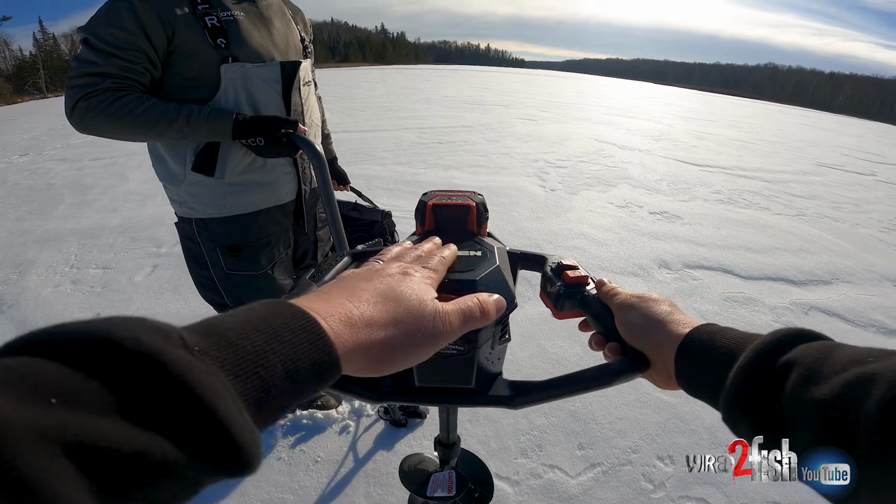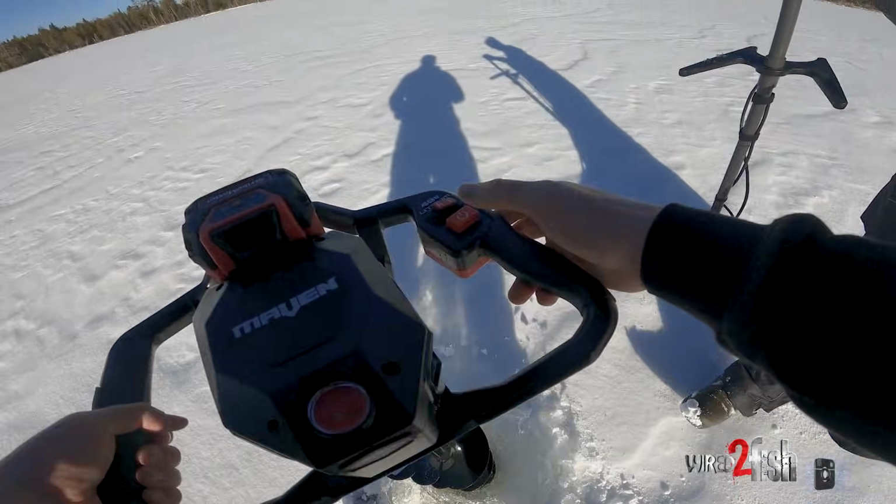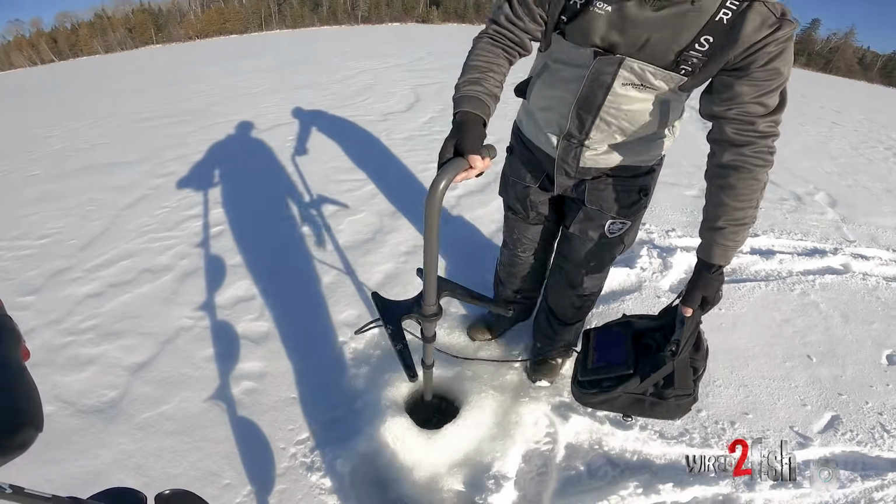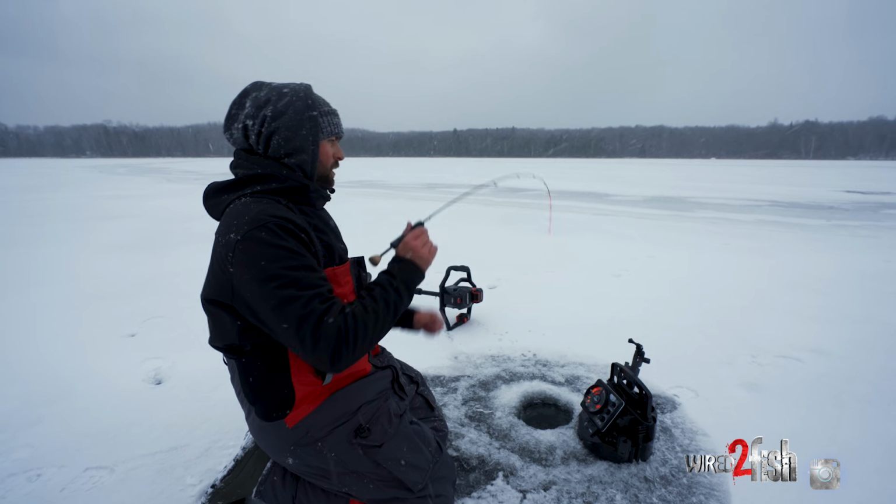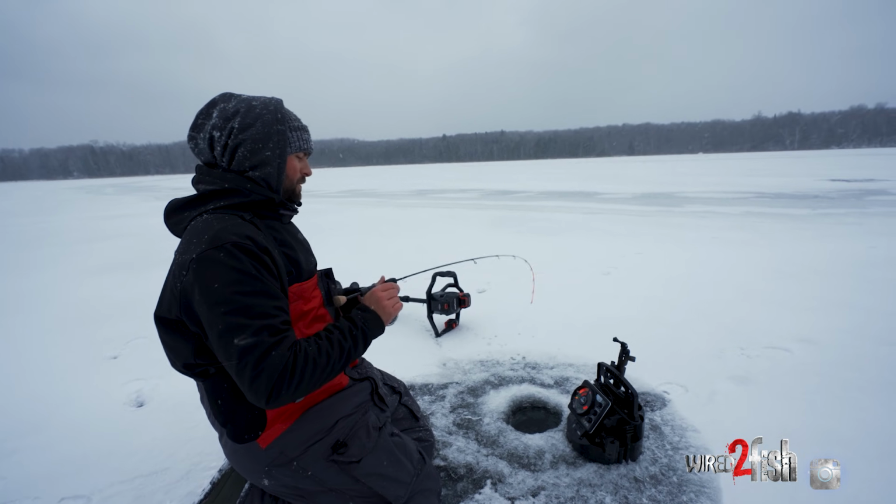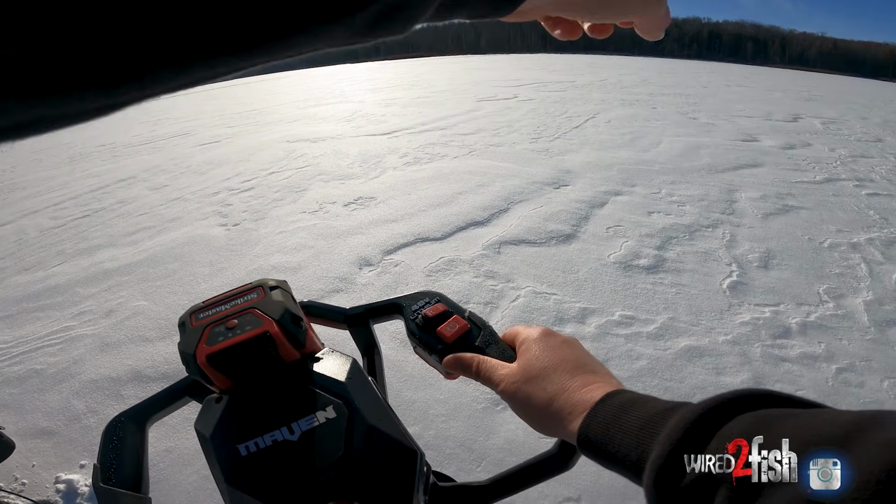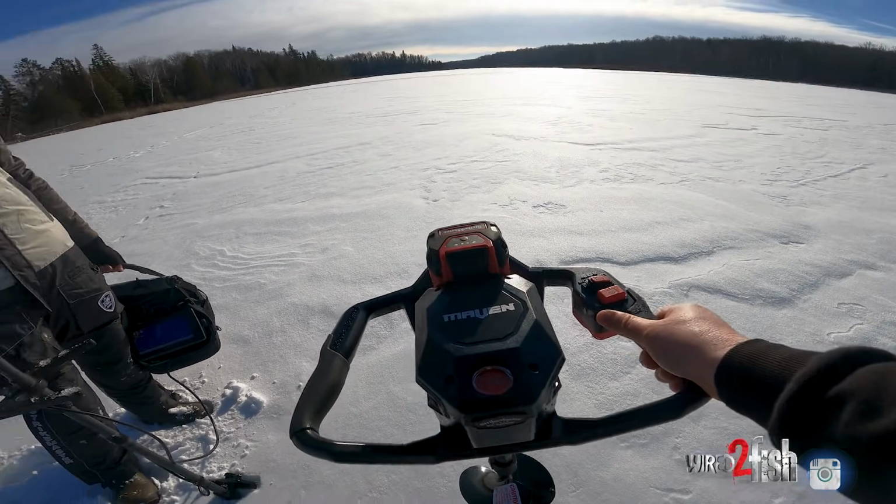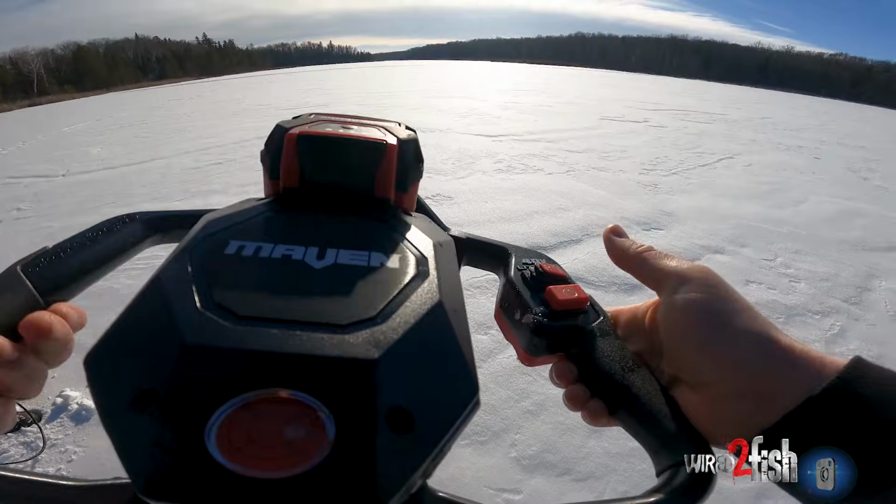I think the quickest way we're gonna probably track down some fish is just drill out a few holes. Nick has got scope, and then once we maybe land on some fish, we'll pull the flashers out. But for right now, we're gonna track down the edges in the middle of this basin and see if we can't find some fish that way.